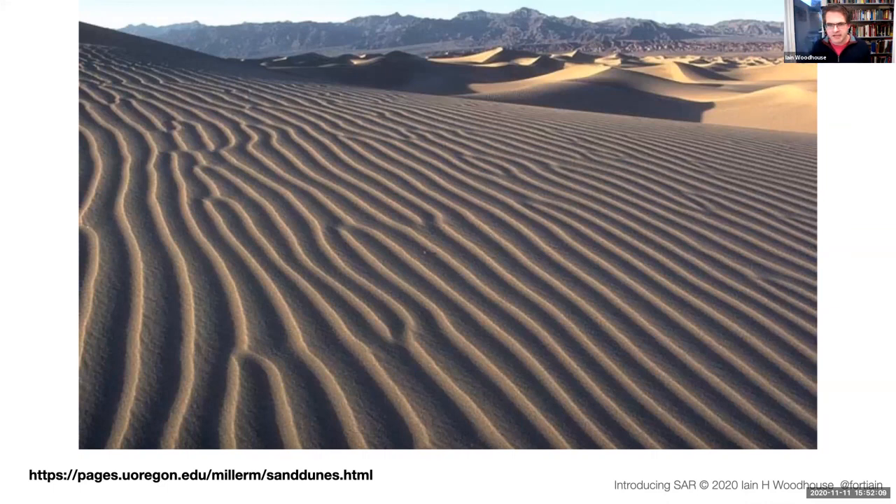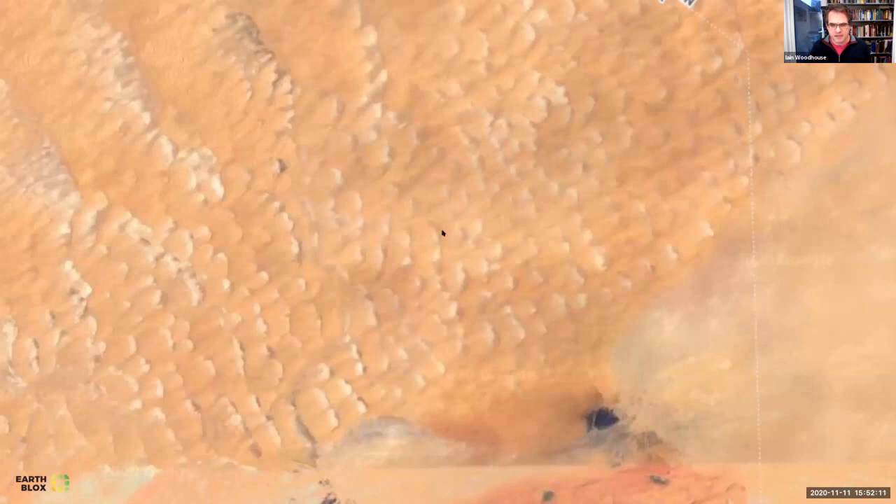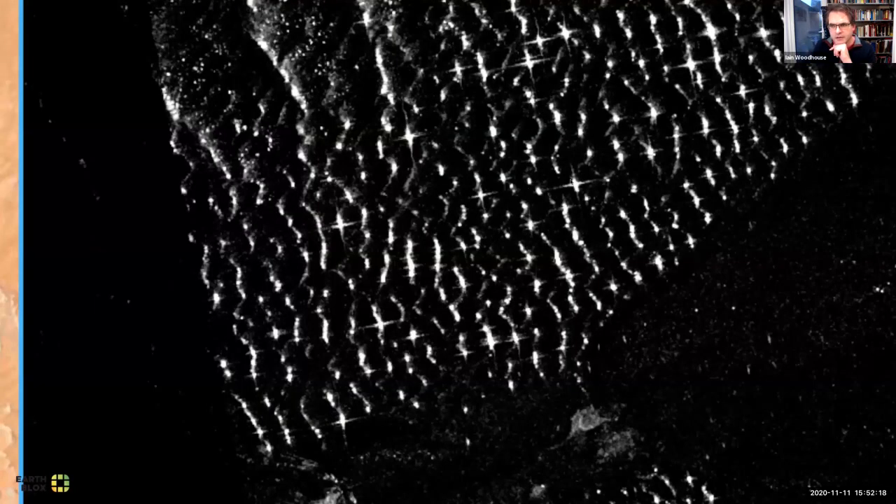Even over sand dunes, and this is some sand dunes in the Western Sahara, if you look at the radar data, you end up with these really, really bright targets. They look like little stars. Because they're so bright, they're actually bleeding into the pixels next to them. You're actually starting to see the impulse response function of the instrument.